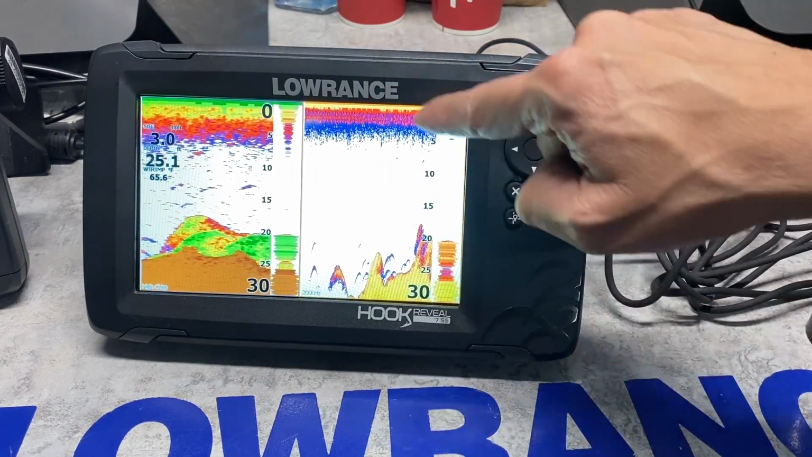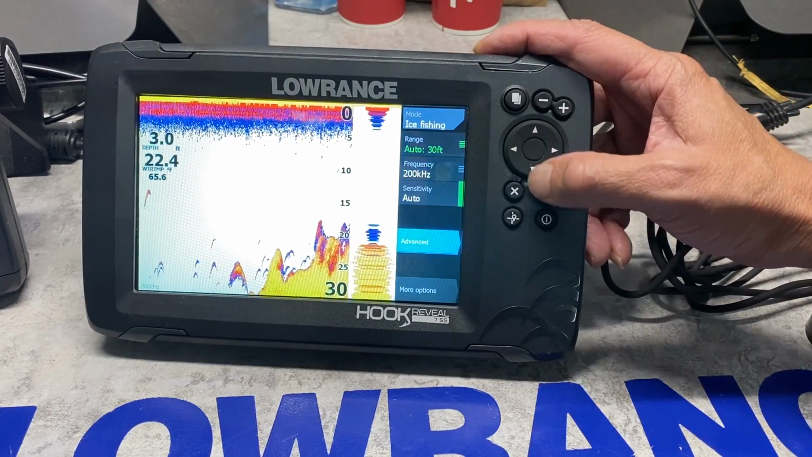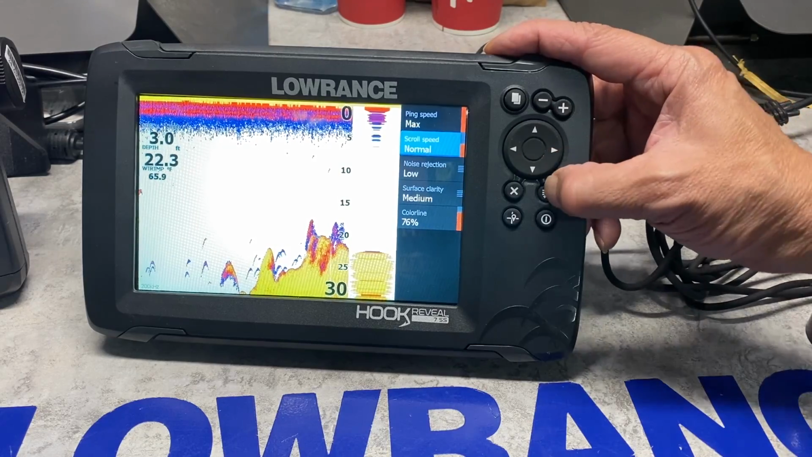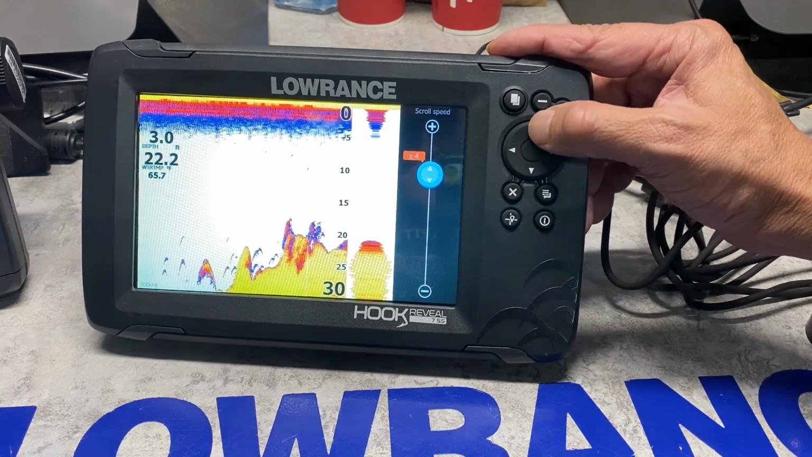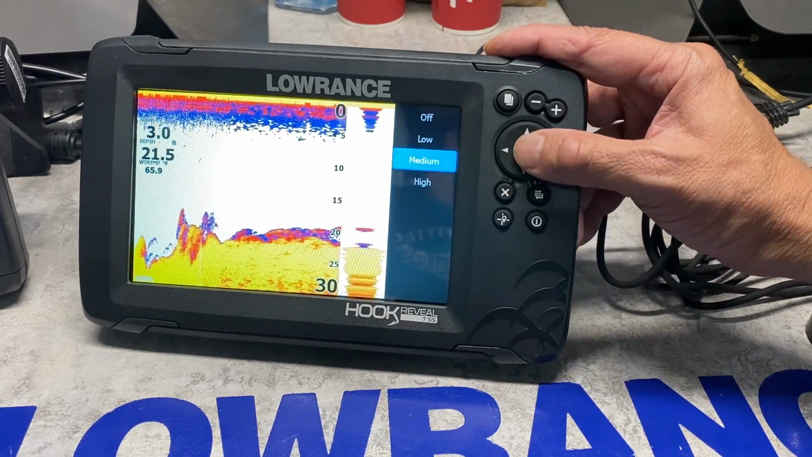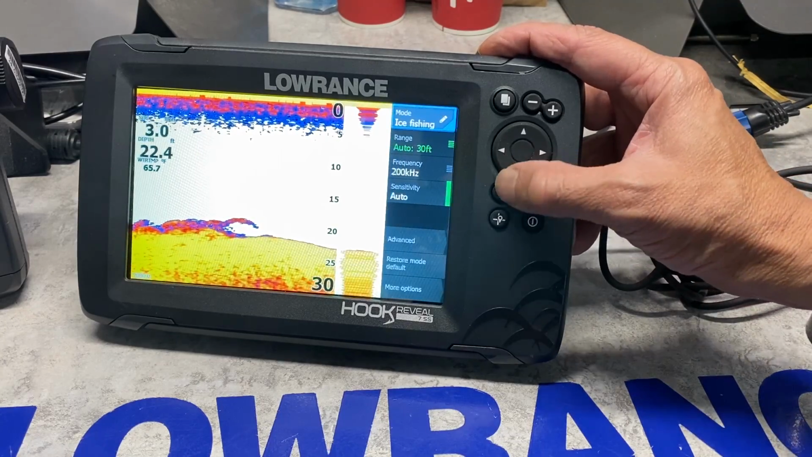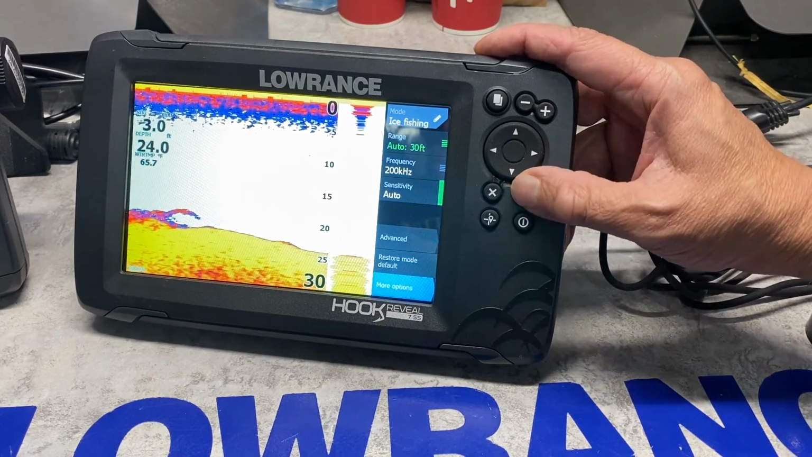Now we have the highlighted orange. We press menu. We go to ice fishing. We go to advance. Our scroll speed, we got to go to +6. Okay. Turn off the top filter again. Enter. And go back to color number 13.